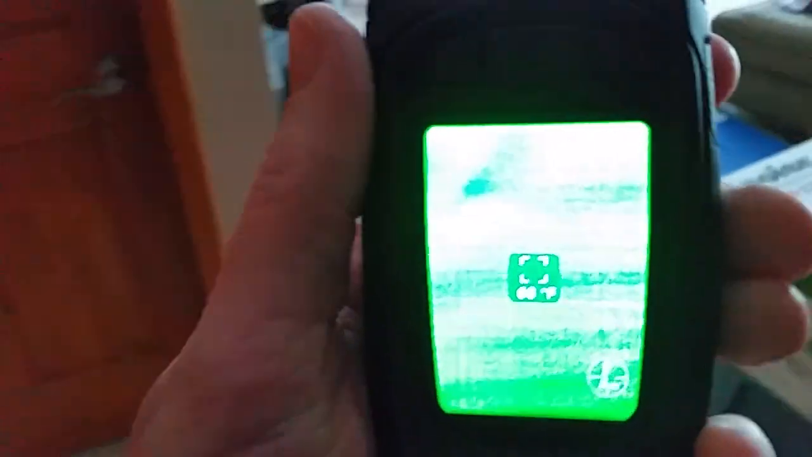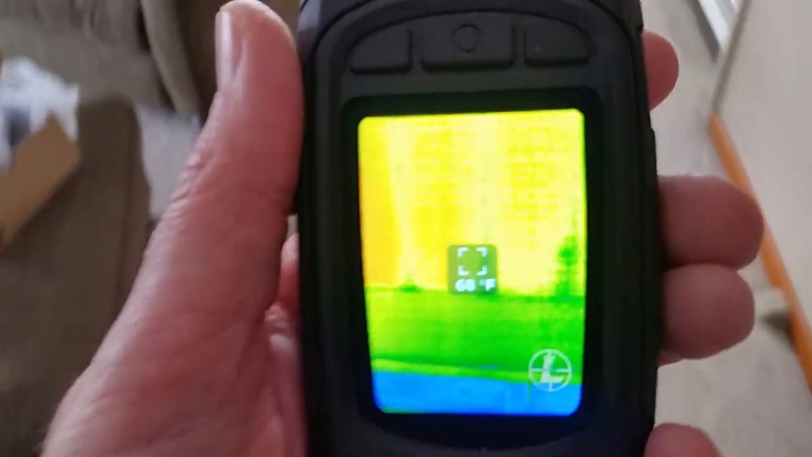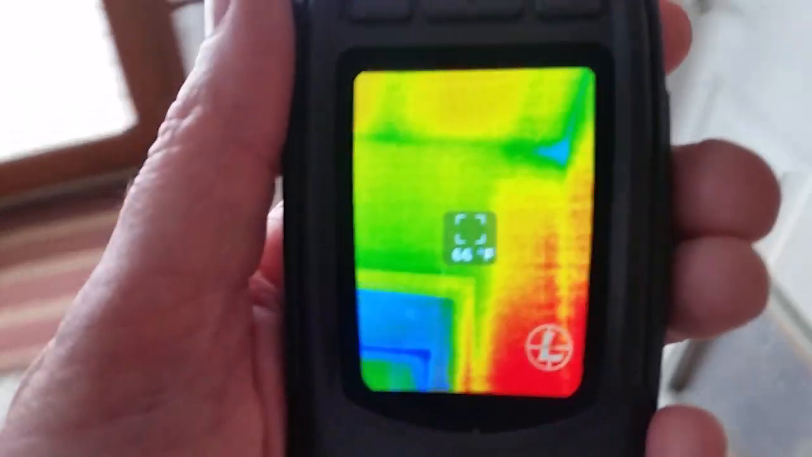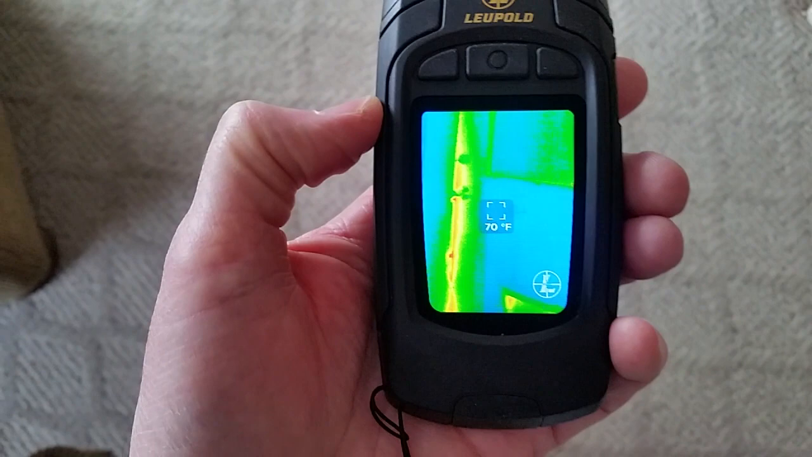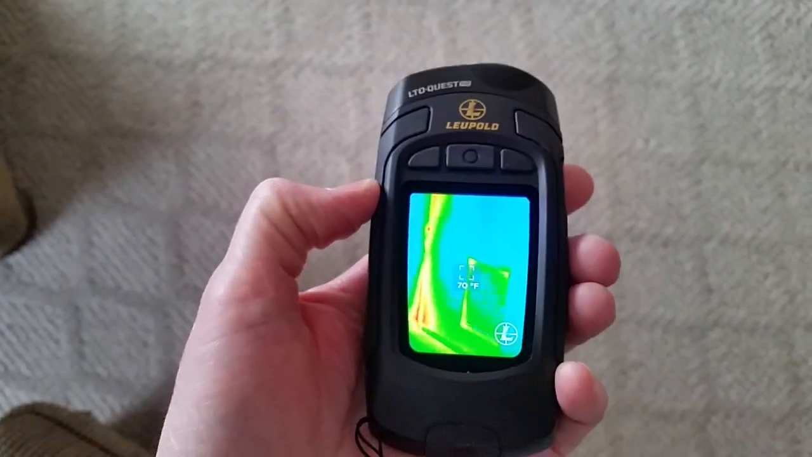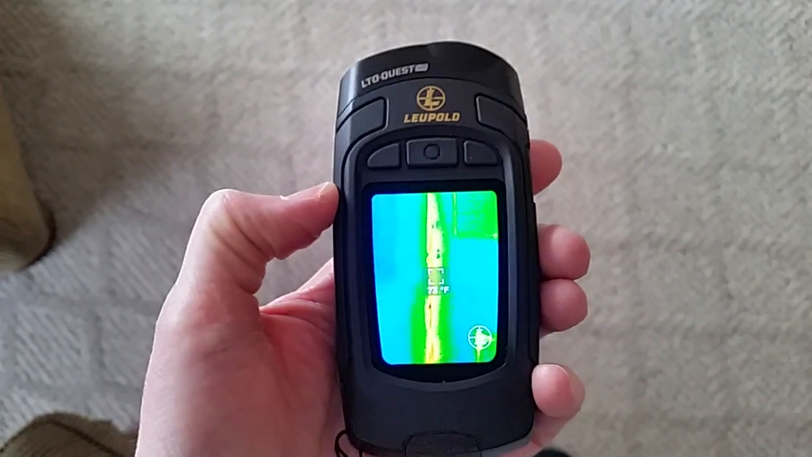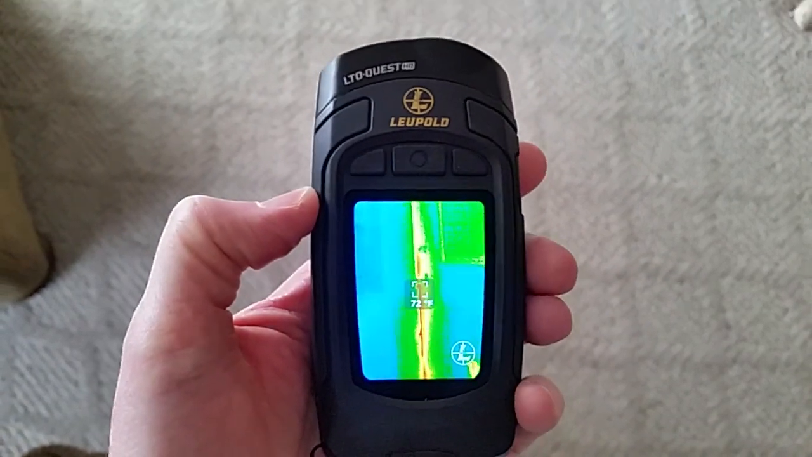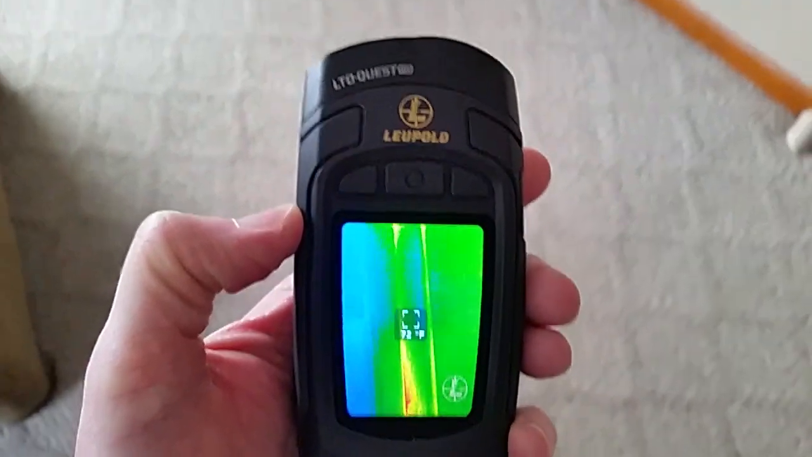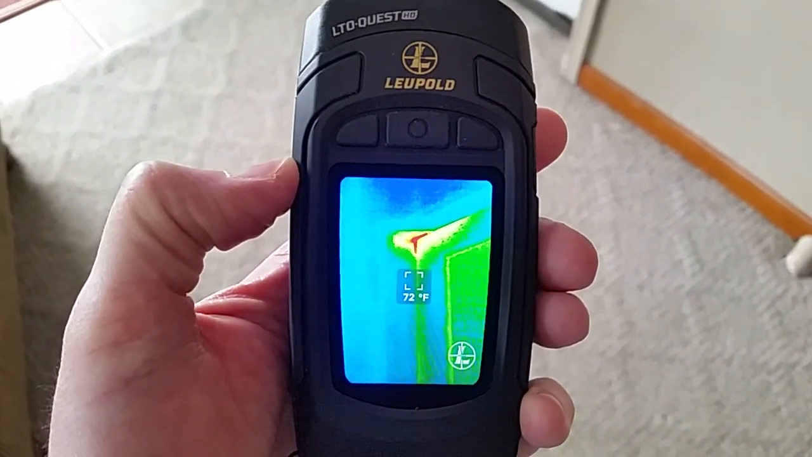But I have played with this a little bit. I've had it out of the box some and have been outside with it a little bit. One of the features that I thought would be cool to use it for is, let me point it at this door here. Look at that door. See how leaky that is? You could use that around the house to find out where you're lacking in your insulation. I can show you exactly on that door where it's got issues. Look at that top corner. Got a lot of heat leaching out of that door.